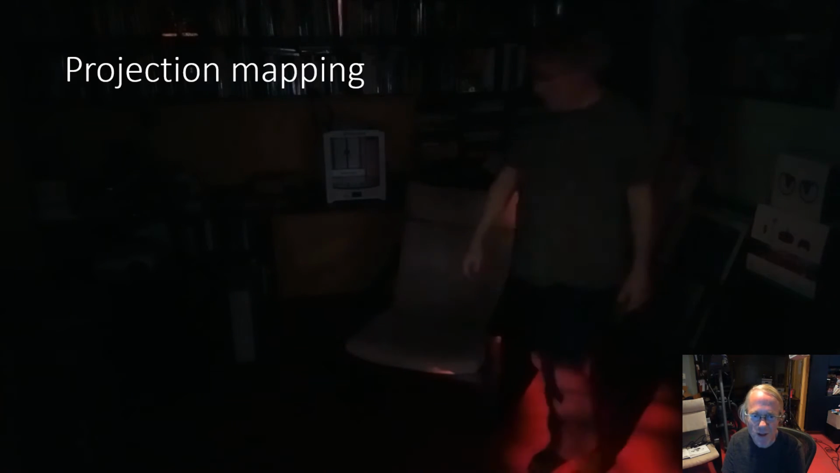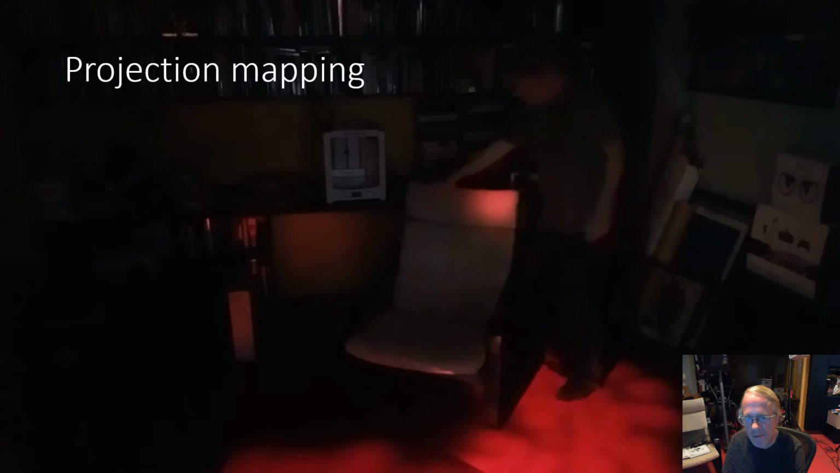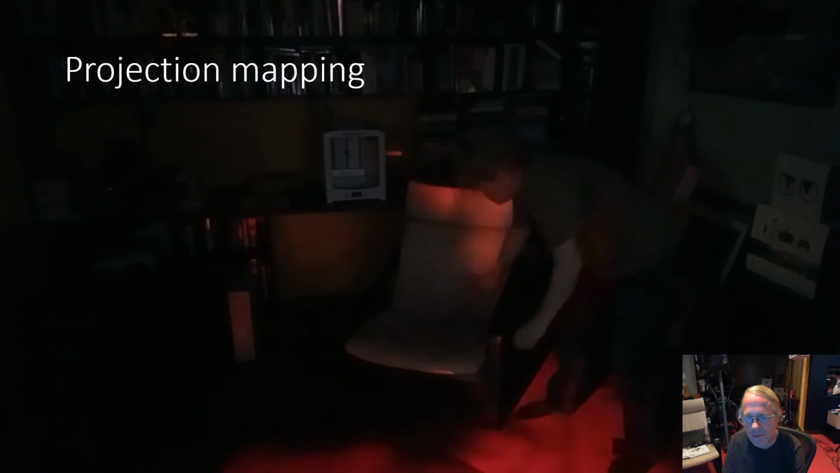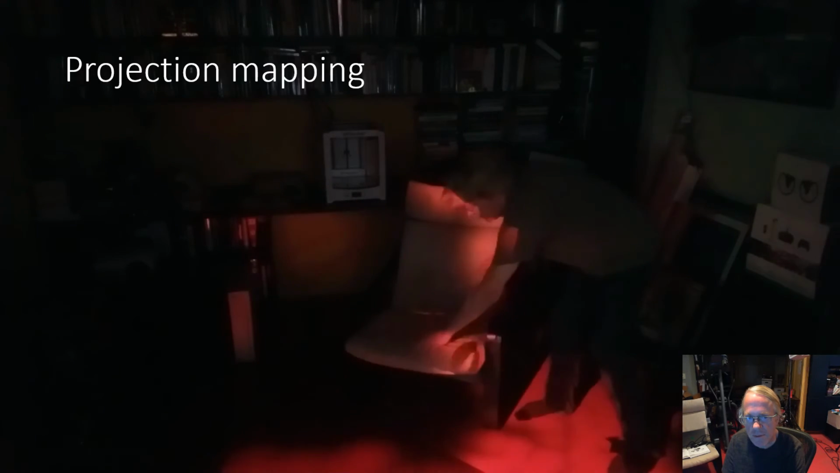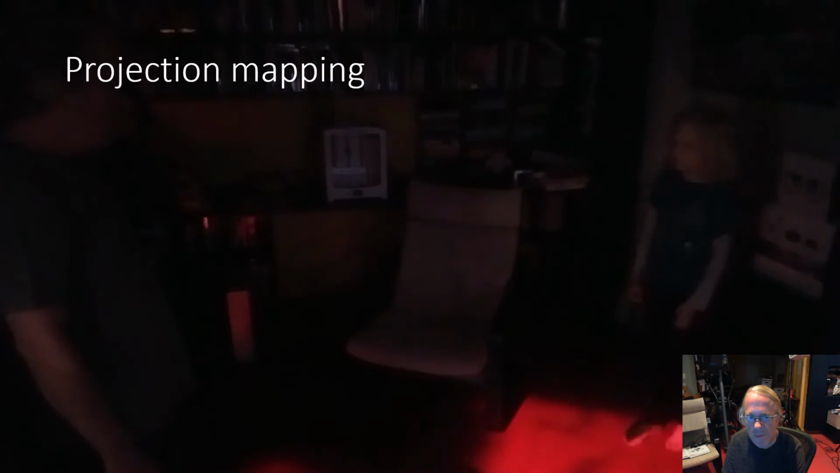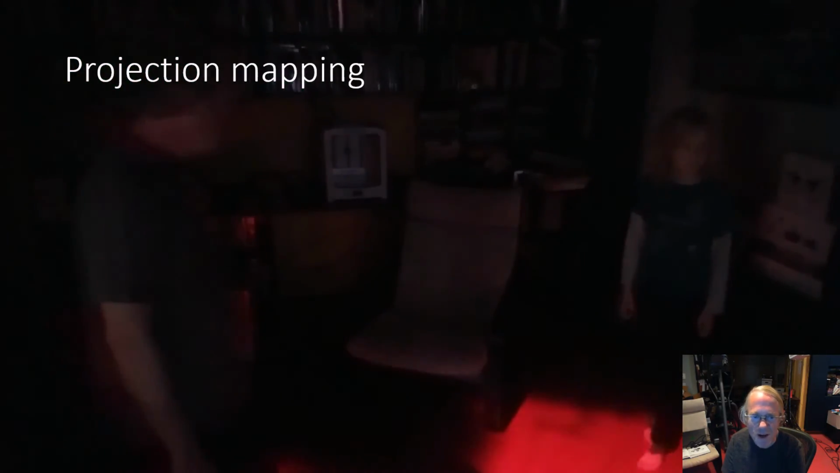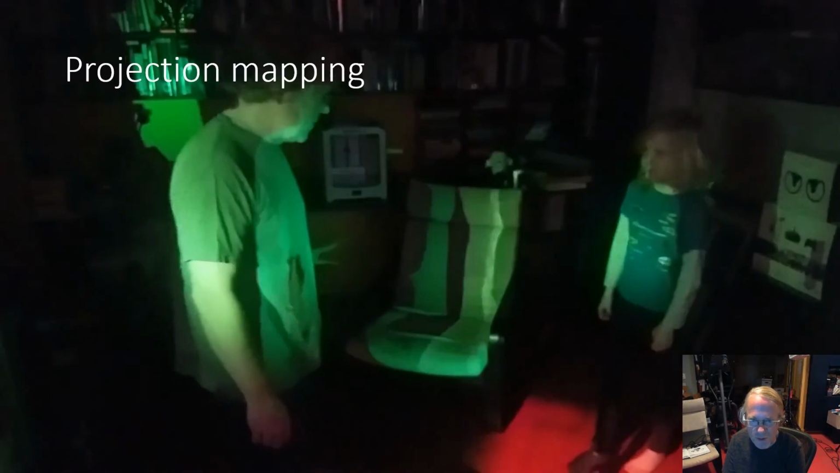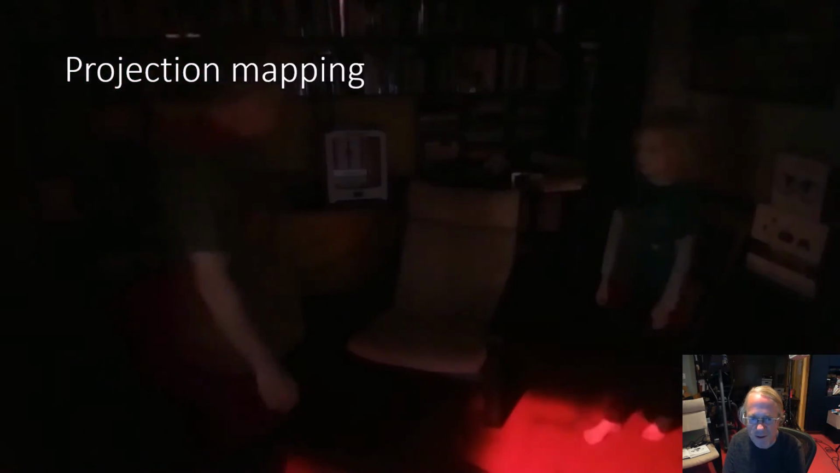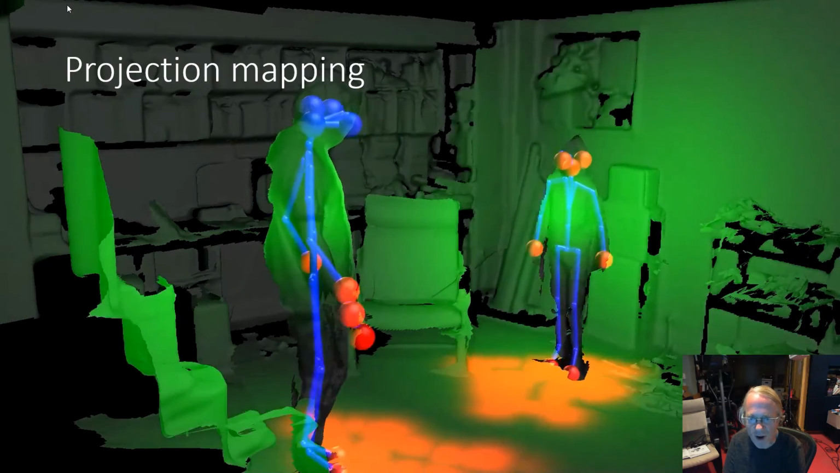Finally, we can use projection mapping to illustrate the contamination map directly in the environment. This could provide some insight into how fomites evolve over time. We can also use projection mapping to illustrate when social distancing is violated. Here the green shading is used when social distance between these two is violated. Here you can see the social distancing calculations in the 3D graphics view.